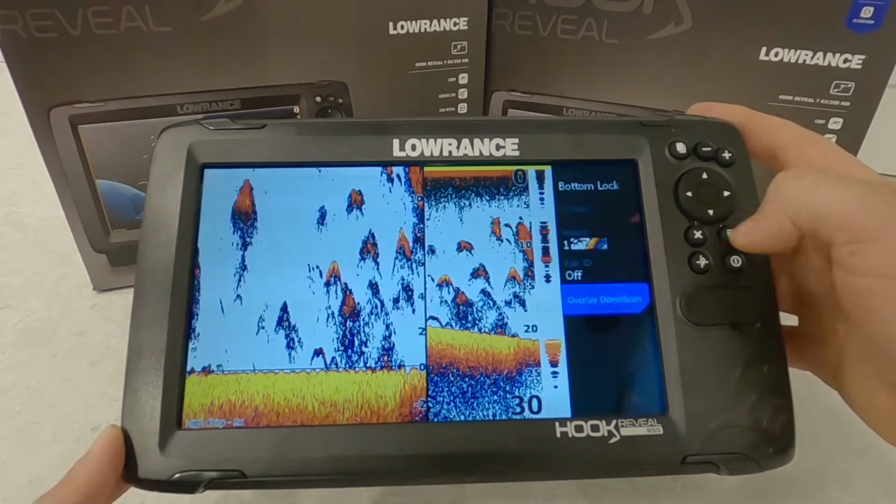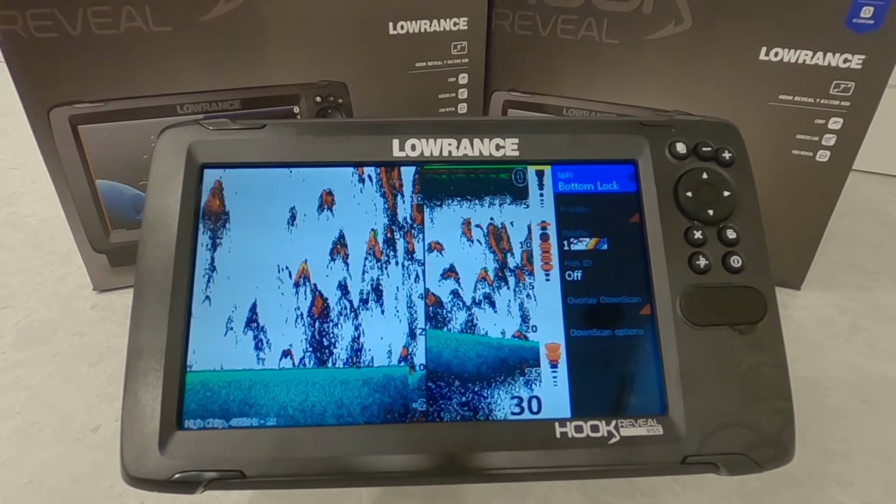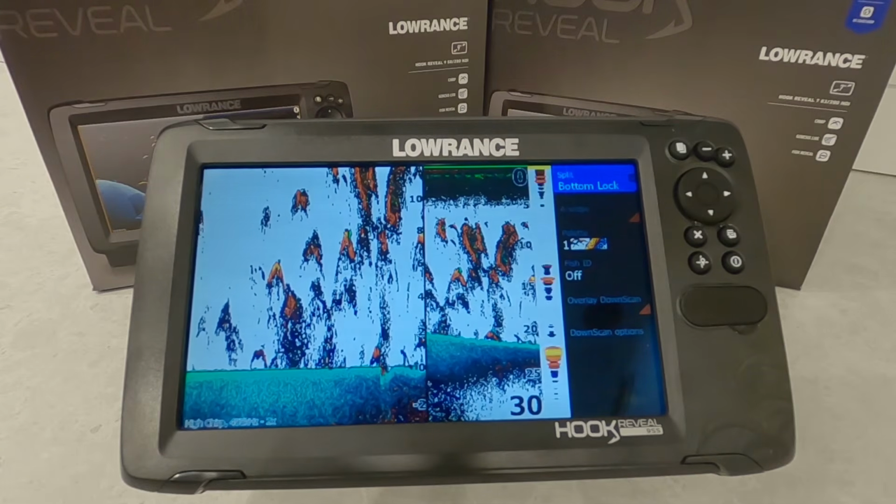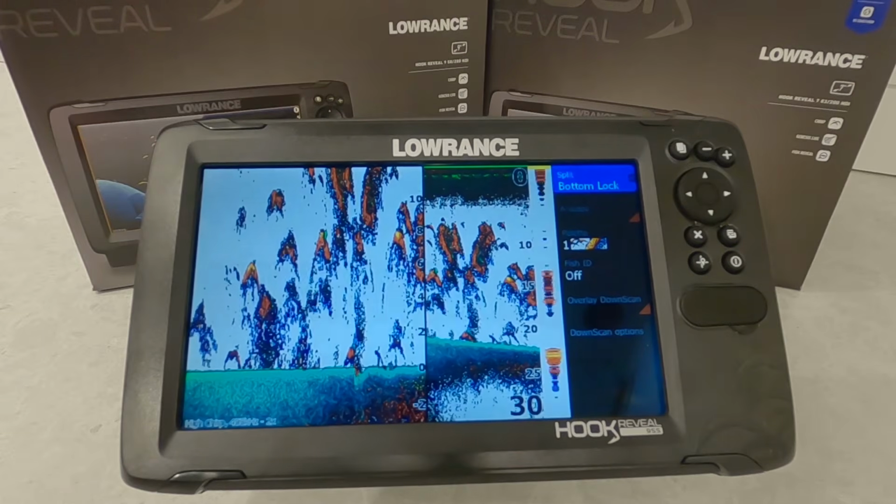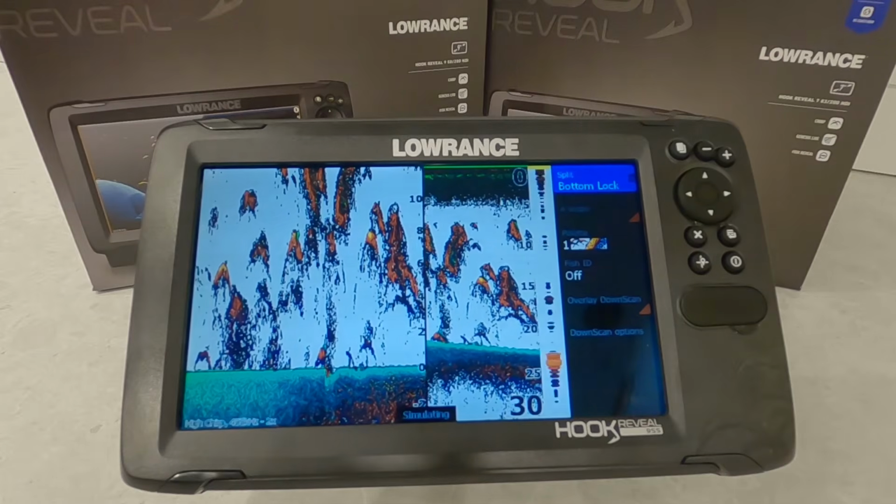My rant's over. And then overlay DownScan. This feature here is completely useless on this unit, but they have it in here anyway. And the reason I say it's useless is this is the opposite of FishReveal. So it's basically taking the DownScan image, putting it on top of the sonar image rather than the other way around, which is what the FishReveal does.